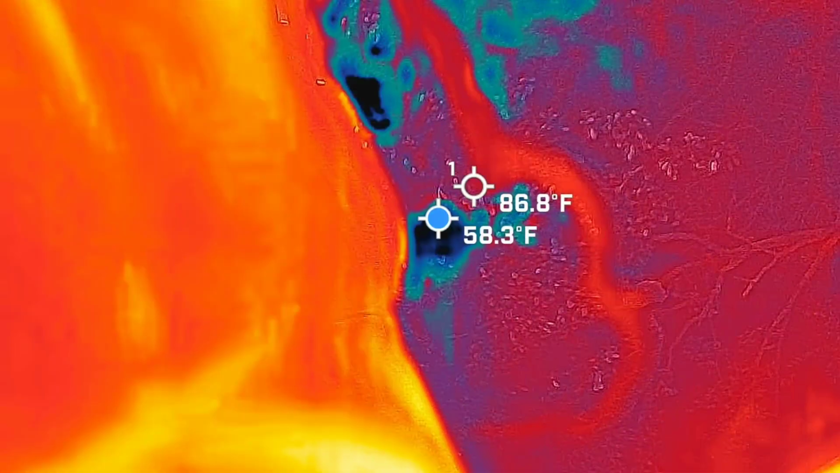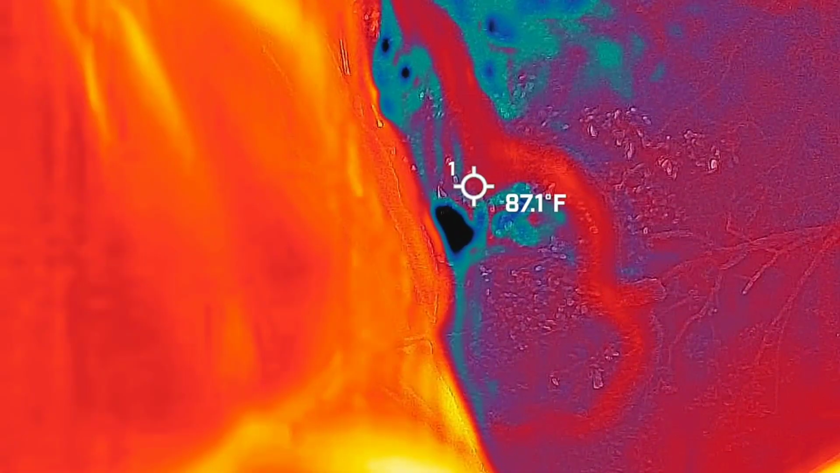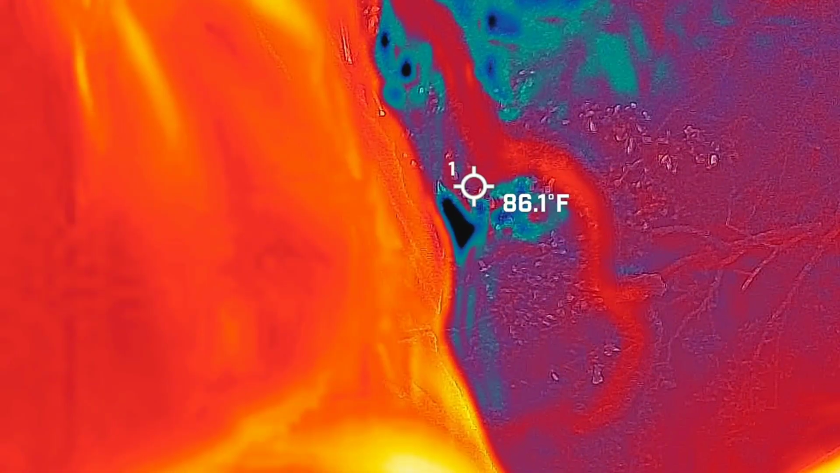So if it's in the same art style of what I saw in that other one, where it was almost an exact image of a cartoon image. It looks like a painting.